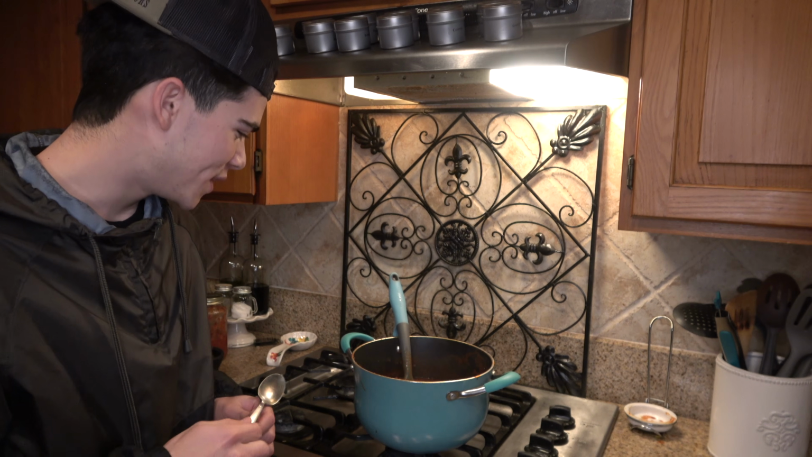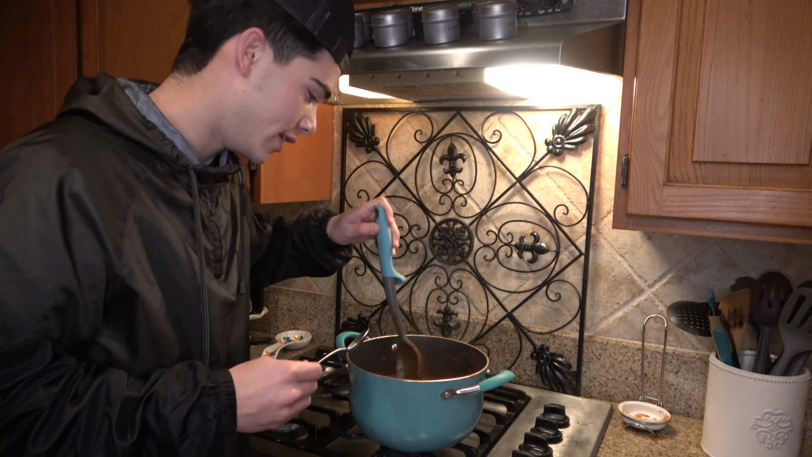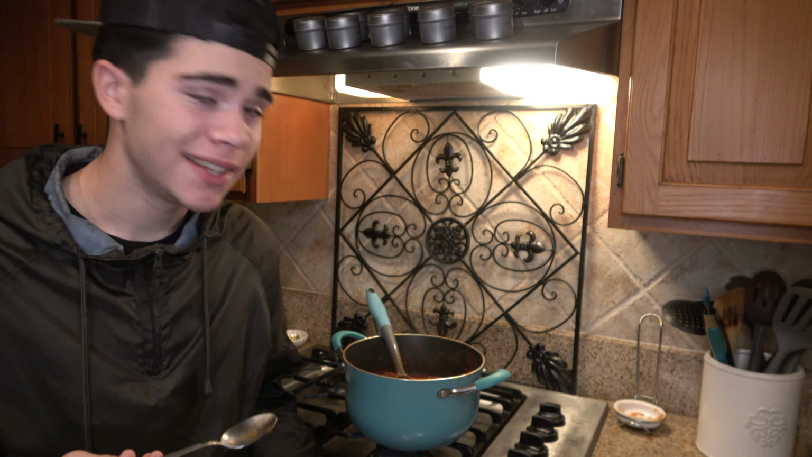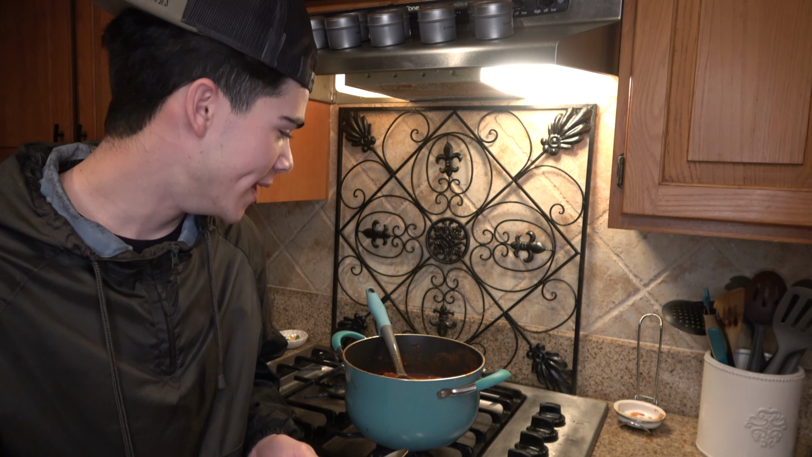So here's the first thing. I want to kind of taste the sauce in here, see if that's something I'd be interested in eating with the rabbit. That tastes pretty dang good right there. That sauce is amazing. So if that flavor went into that jackrabbit, it's gonna be just amazing. That actually is surprising me right now how good that turned out.